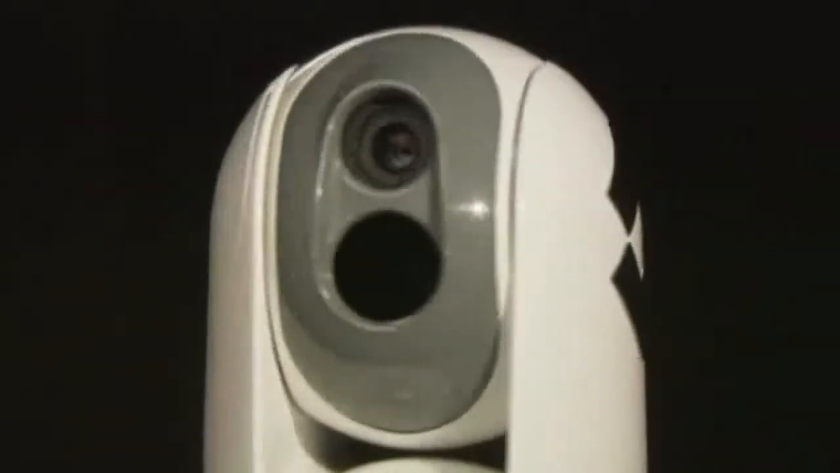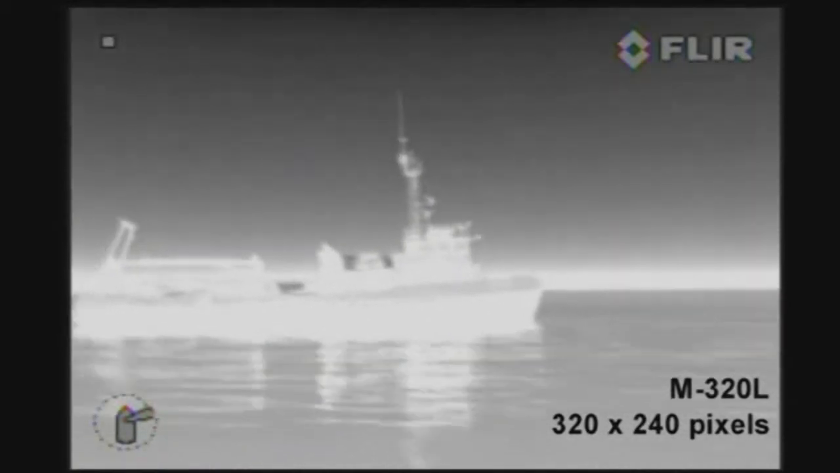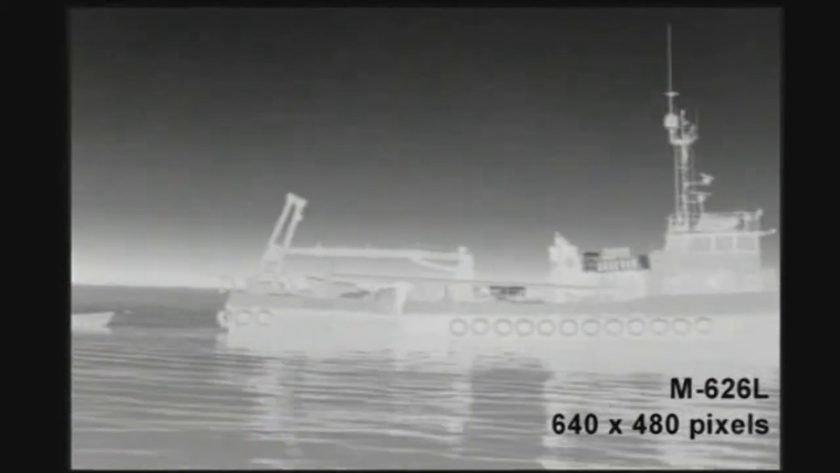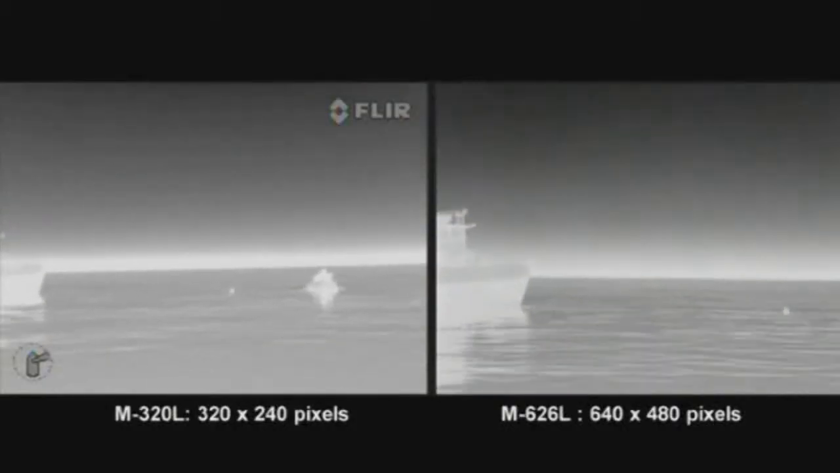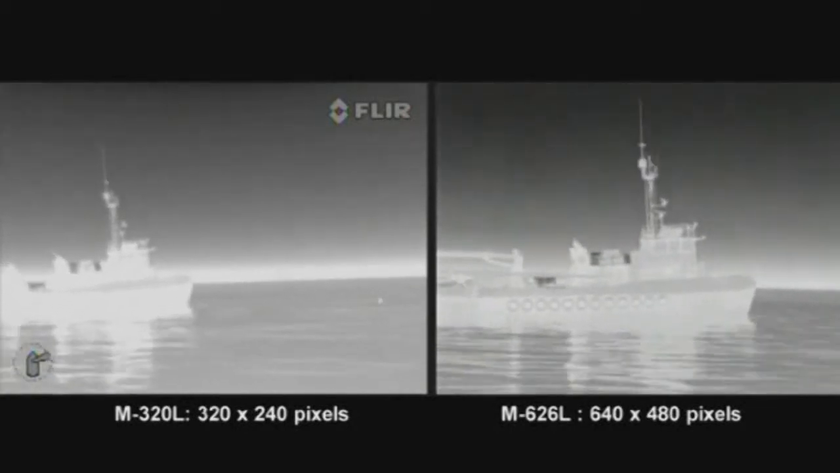The M Series is available in 2 versions. The M320L is equipped with an uncooled vanadium oxide microbolometer detector. It produces crisp images of 320 by 240 pixels. The M626L produces thermal images of 640 by 480 pixels. This is no less than 4 times the image quality of the M320L.